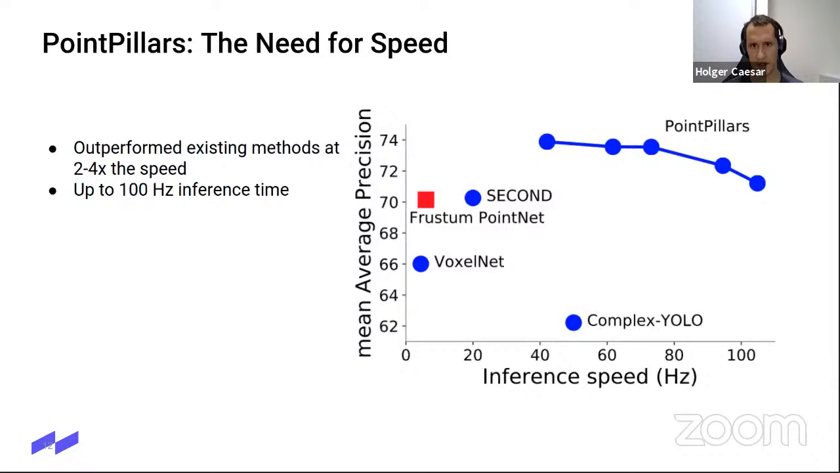So here we see the leading methods at that time. We see inference speed on the x-axis and mean average precision on the y-axis. And we can see that PointPillars really outperforms all of these methods by between 2 and 4x the speed, and also achieves as good or better performance than the leading methods when we published this paper. And what's really impressive, I find, is that we achieve up to 100 Hertz inference time.